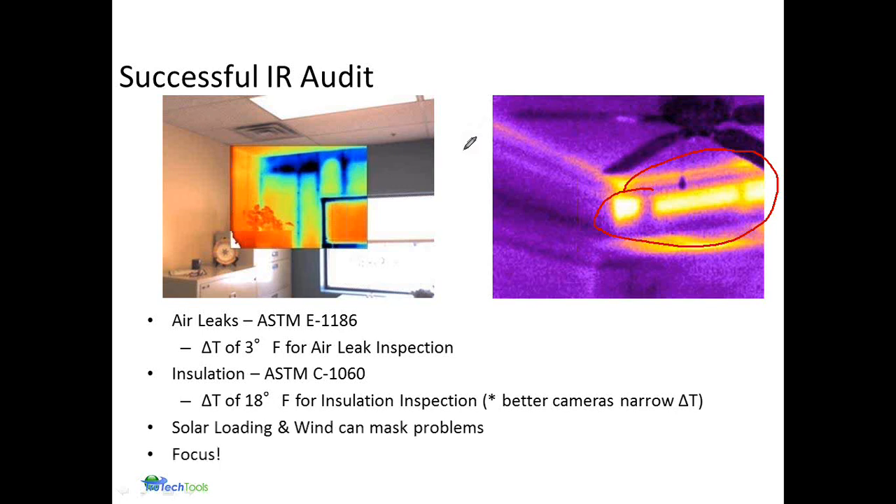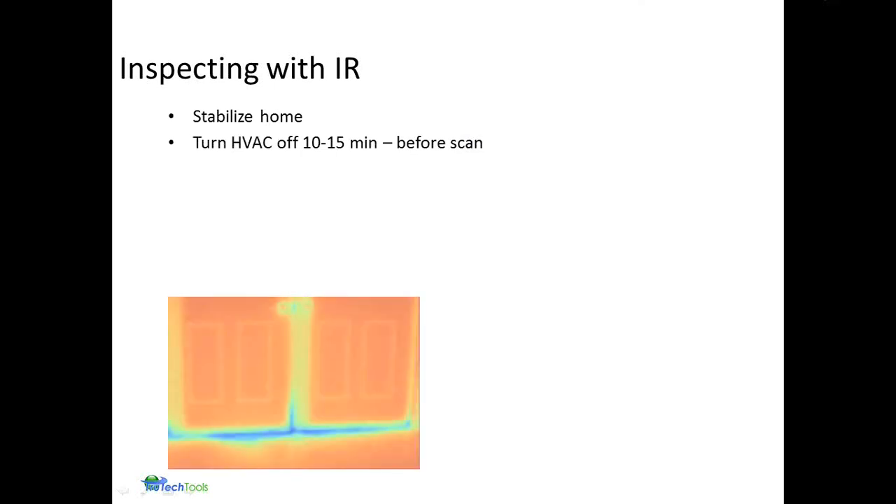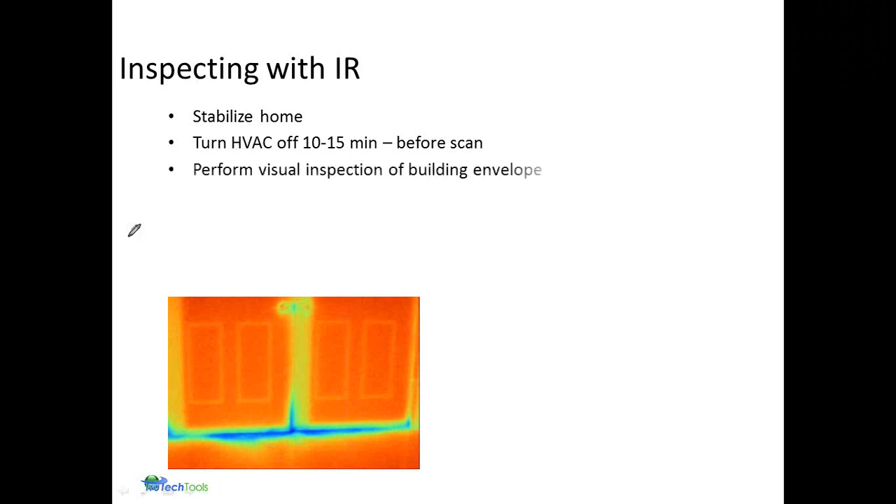Another key point is learning to focus your camera. Extremely important to get good data, not only in presenting it to others, but interpreting it yourself. So inspecting with IR, we would like to have a stable home if possible. Suggested to turn off the HVAC system before you start your scan to reduce the amount of forced convection that you might encounter. That also helps to stabilize the temperature.